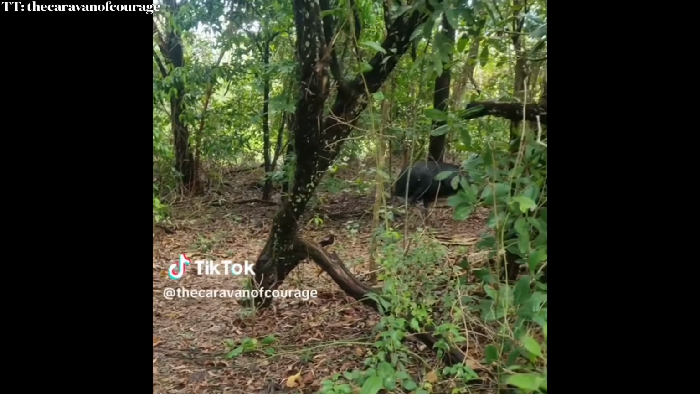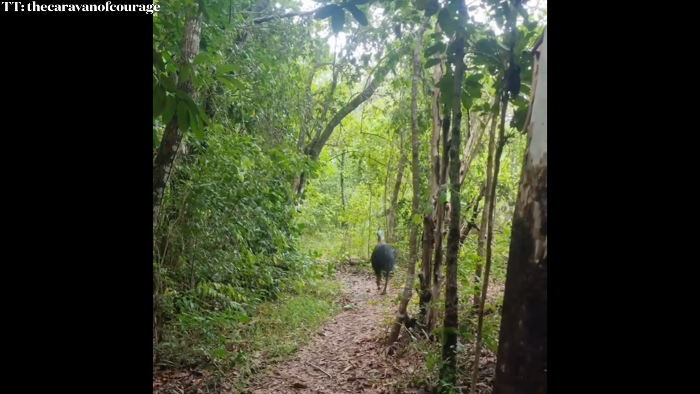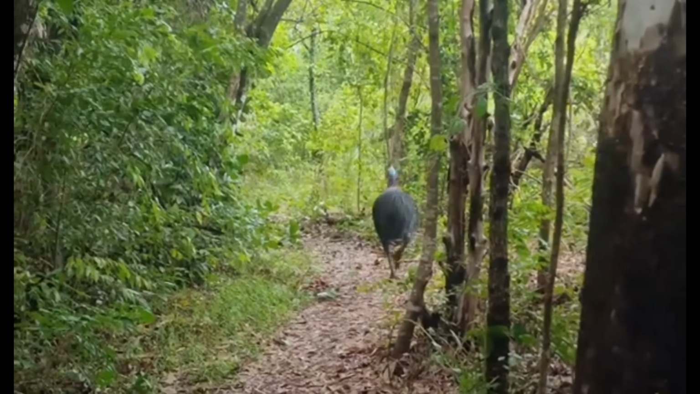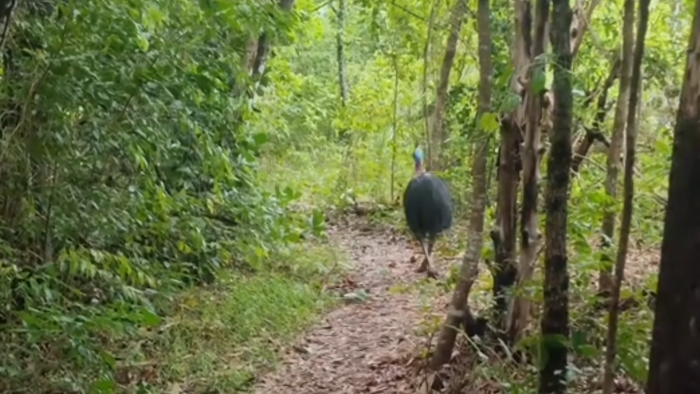A couple were out hiking on February 6th, 2024, but as they walked along this forested trail, they spotted something strange. Out from the brush came a strange-looking bird. This bird is called a cassowary. But it looks like a pretty peaceful bird, doesn't it?